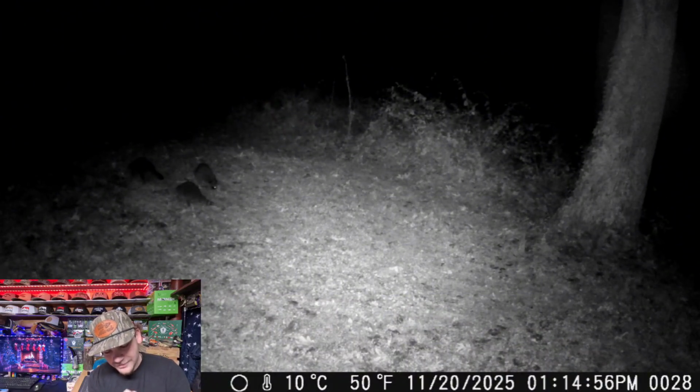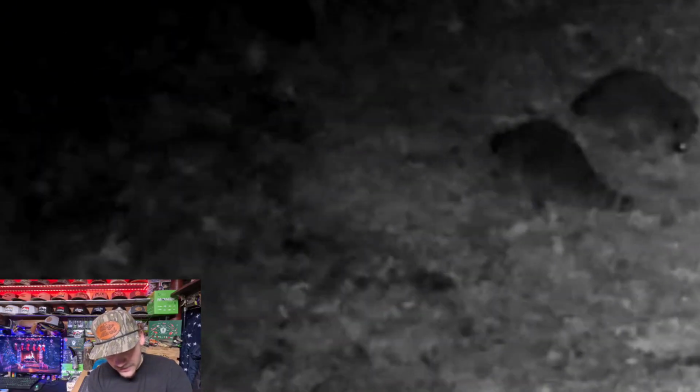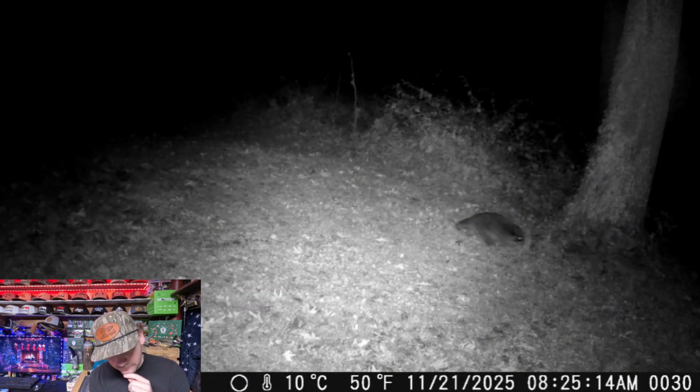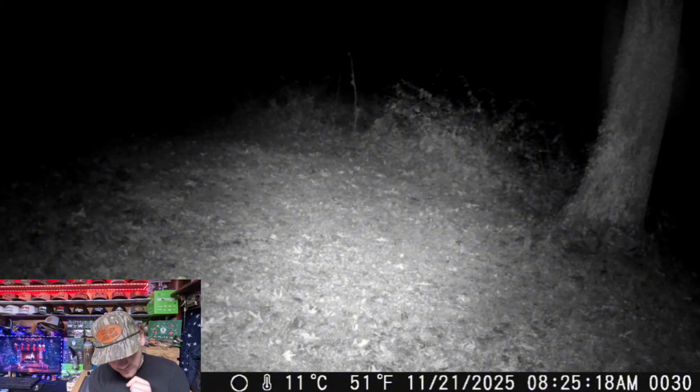I don't know what that baby's doing over there on the right side of that tree. Let's go ahead and zoom in on these, watch them for a little bit. The baby's almost gotten as big as the mom, you can barely tell. You can tell by the tails though. Alright, so now the next one. Looks like the mom running off. And I'm guessing the baby's followed her. So now let's move on to the next one.